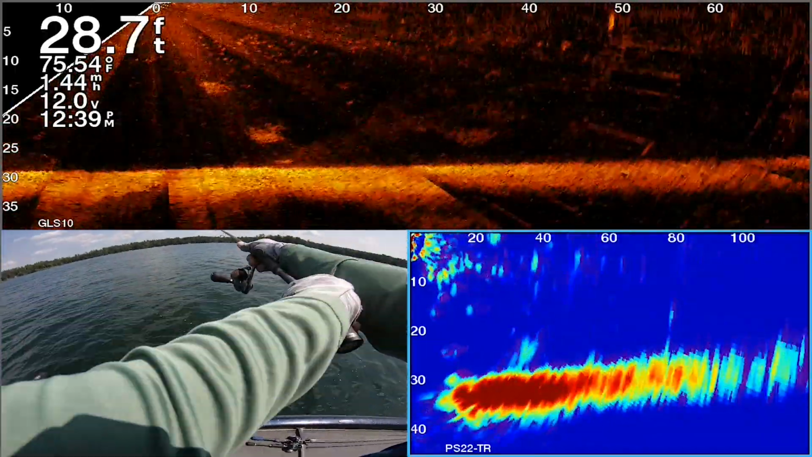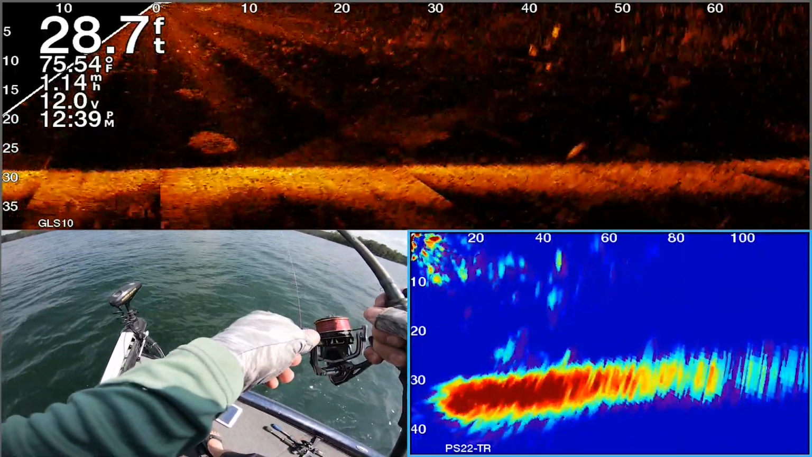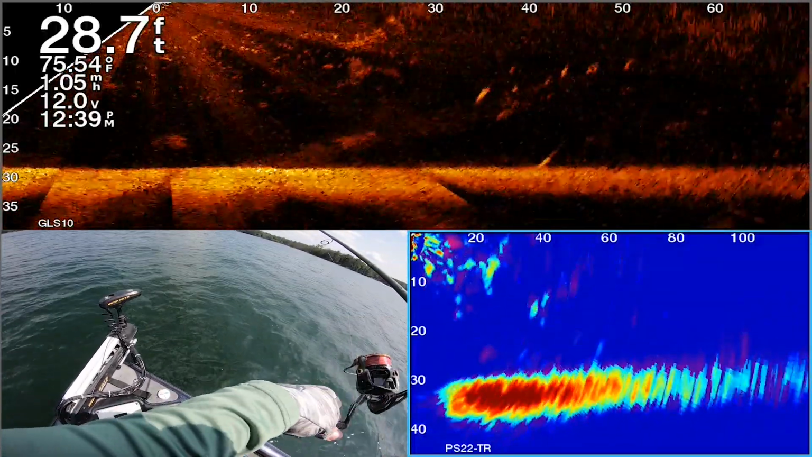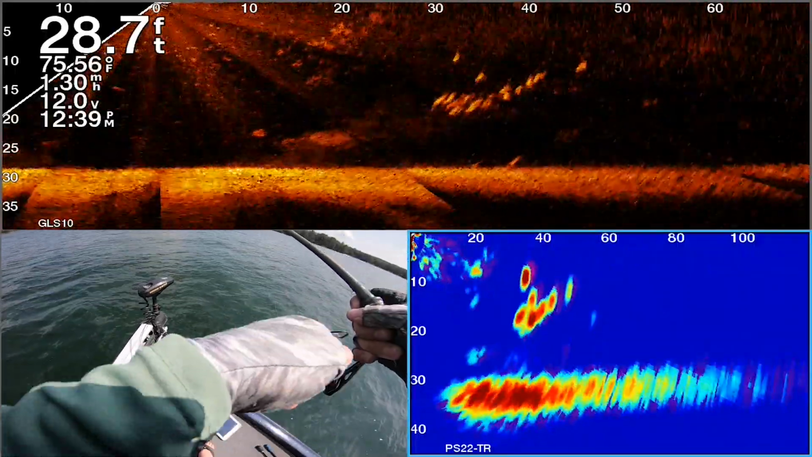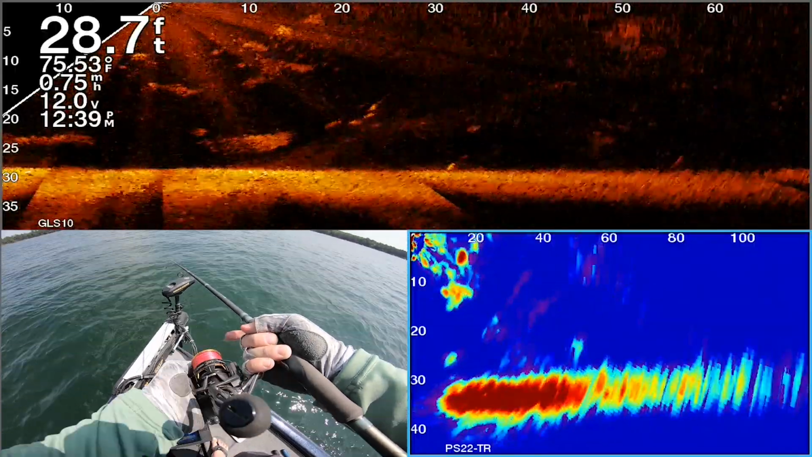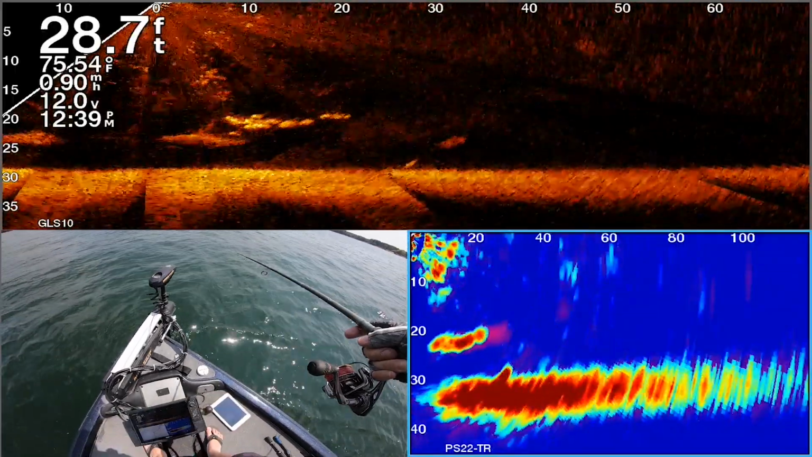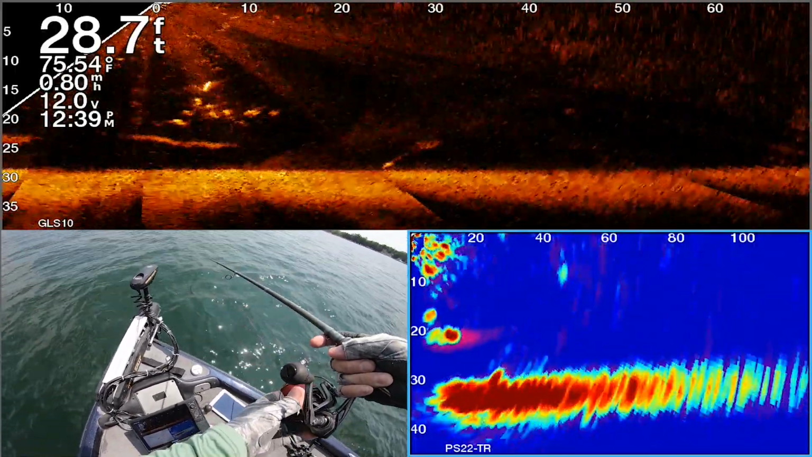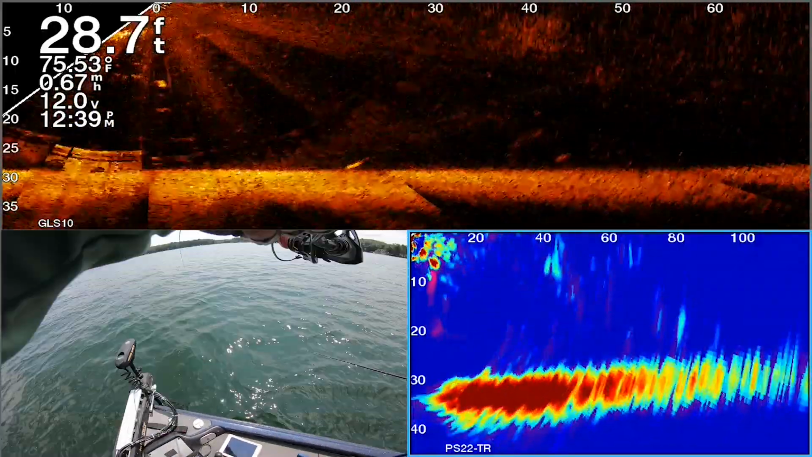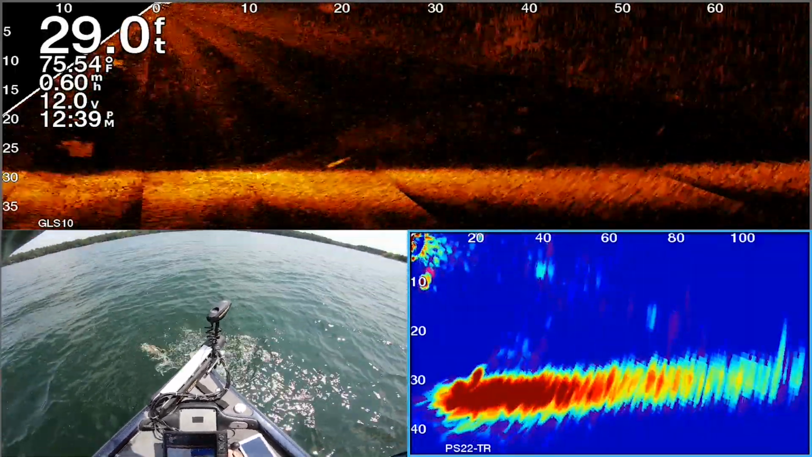There they are, 50 out. I might have missed it. I think I missed it. Look at that pot of fish right there. 30 out, 30 out, 30 out. 30. No, they're done. Damn. Right below the boat, just kind of drop. See if we can get one to come up. This one might come up, might be coming up. Drop behind him.